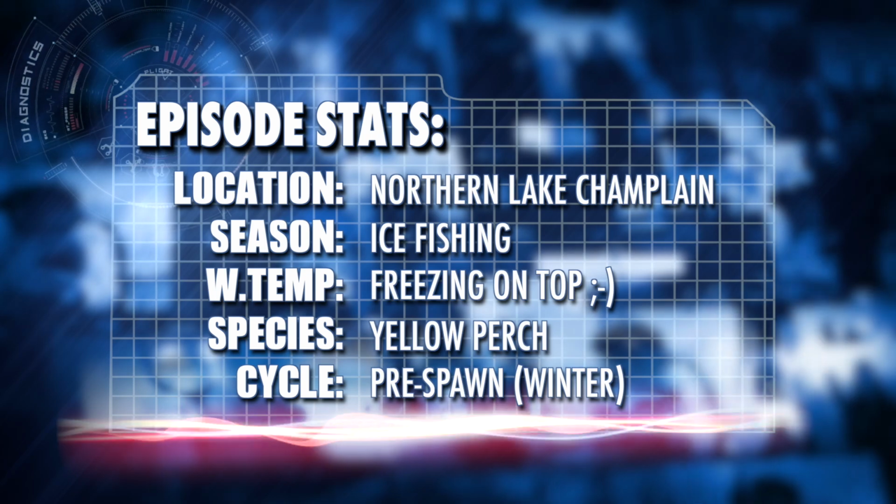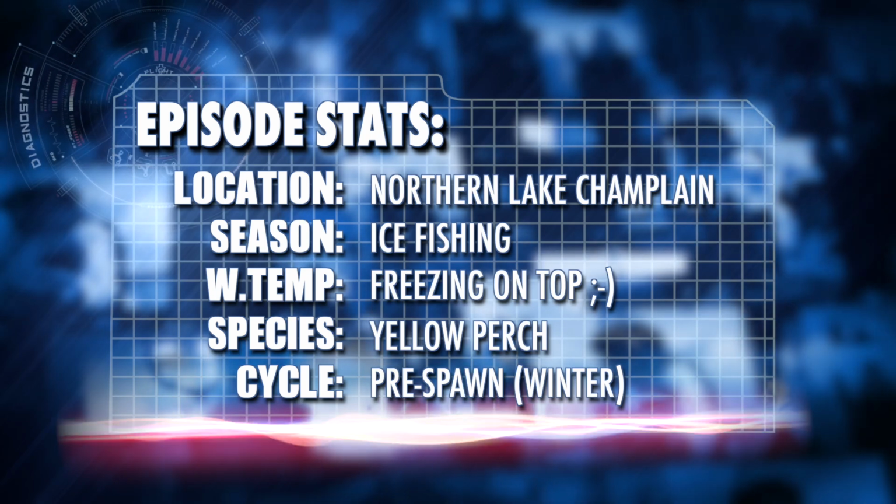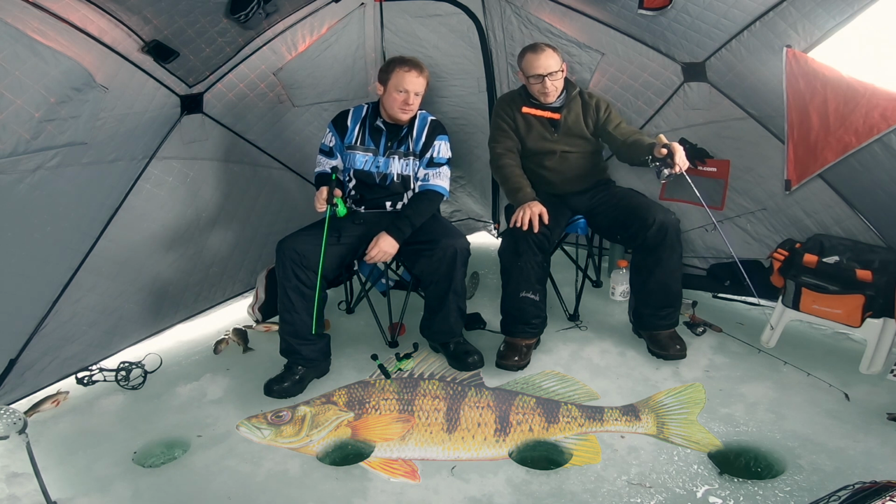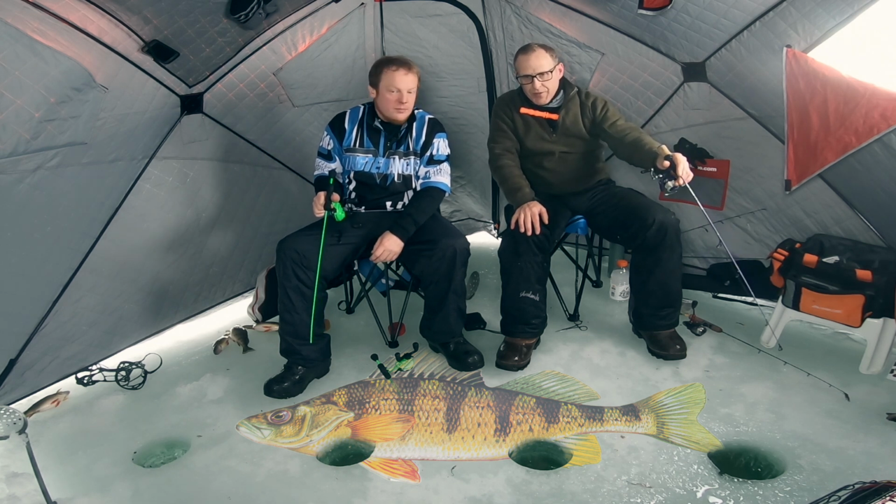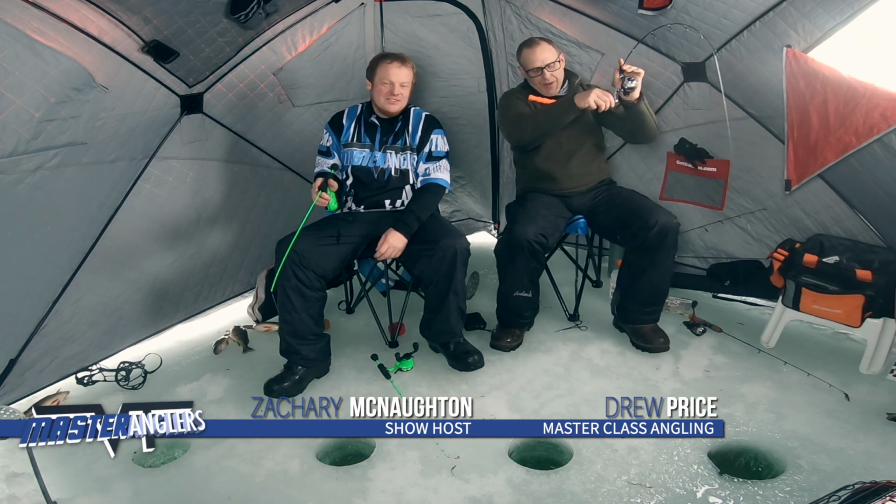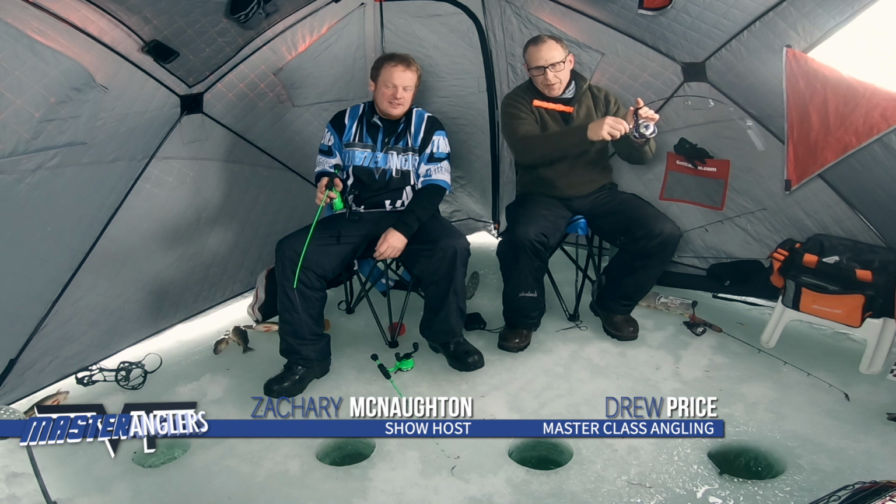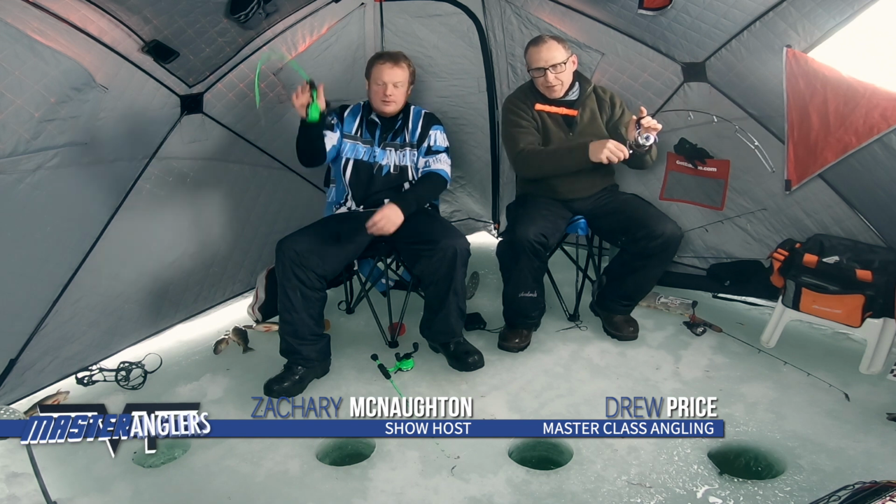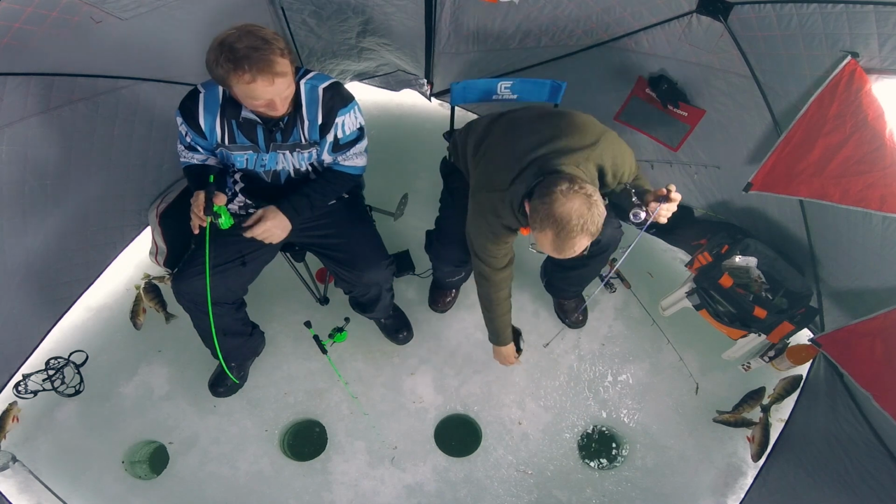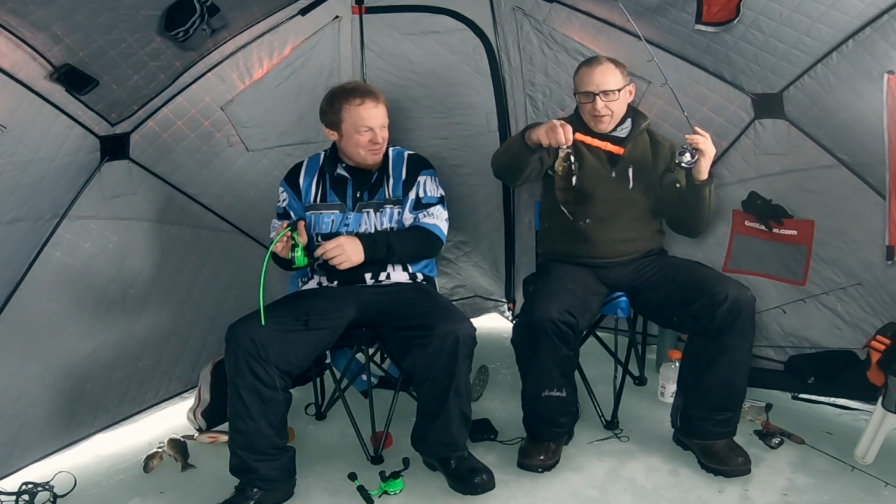Tell us where we're at today and what we're targeting. We're on the inland sea, and we're targeting yellow perch. There's occasionally a smattering of white perch around, but we haven't seen any today. Oh, there's one. And we're using light to medium weight rods. Oh, that's a decent perch too. That's a keeper right there. That's a beauty.